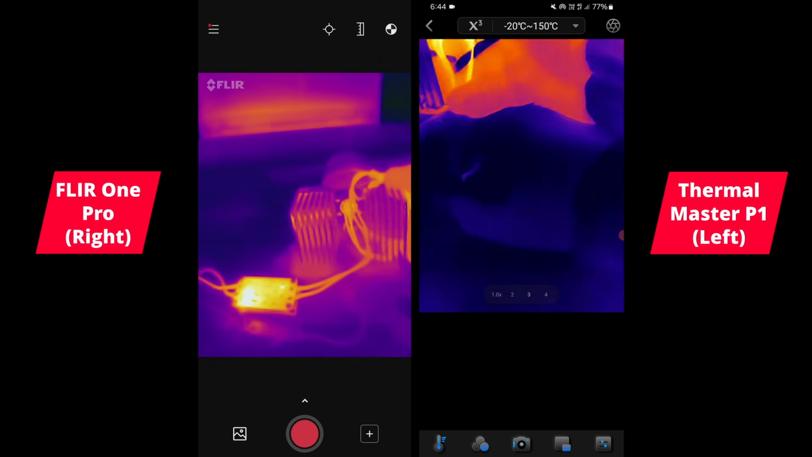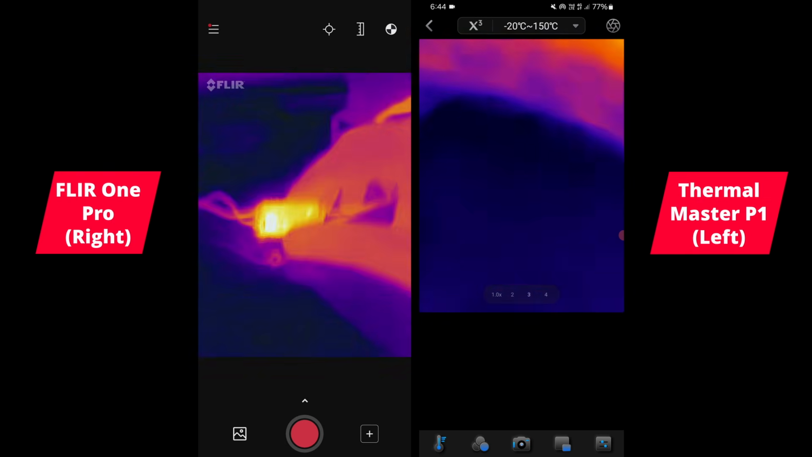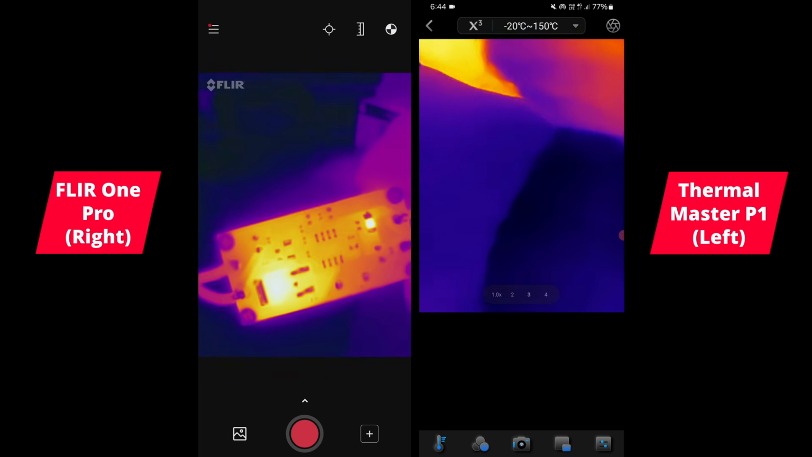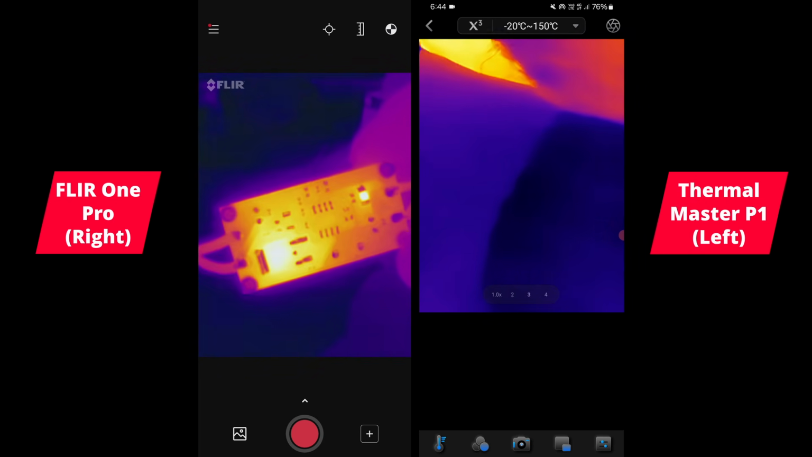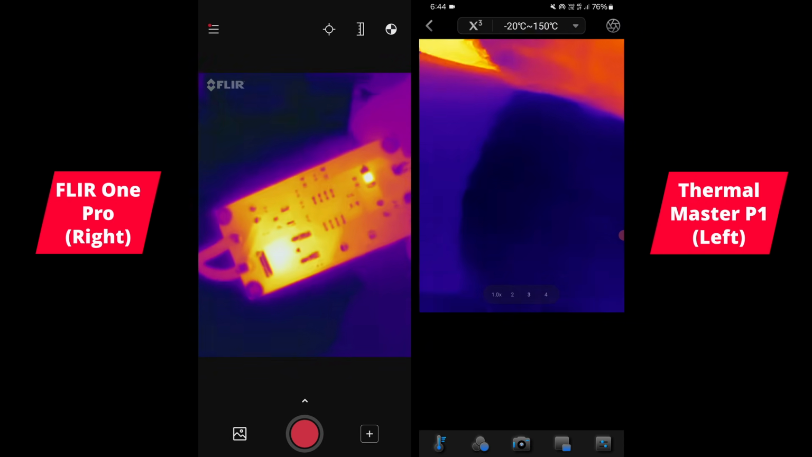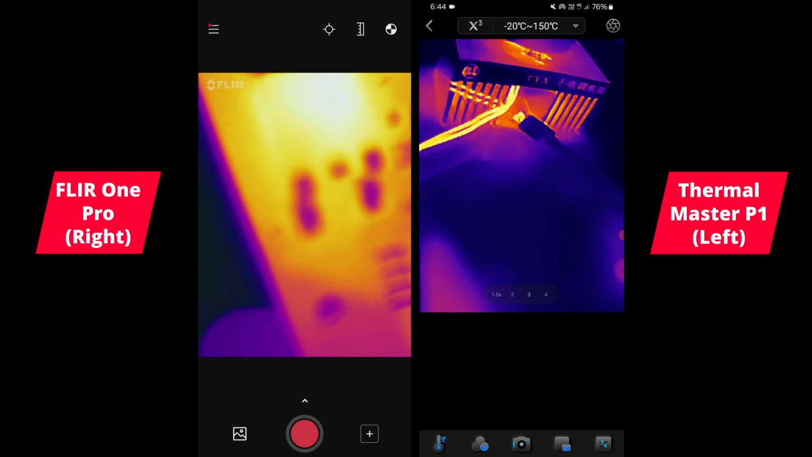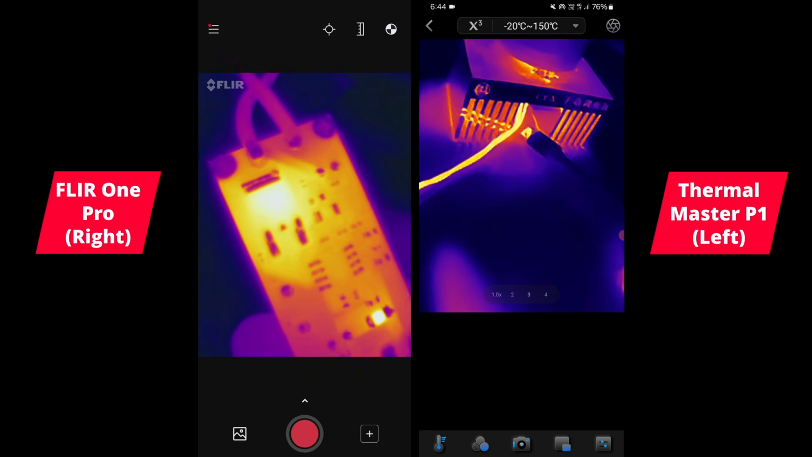Okay, so this is the little circuit board here on the table. So I bring this closer up to the FLIR. And you know, you get reasonable detail up close. As you can see, you can make out individual components, what's hot there. Just bring it up really close to see, that's like the limit really. Okay, something like that until it starts losing some detail.